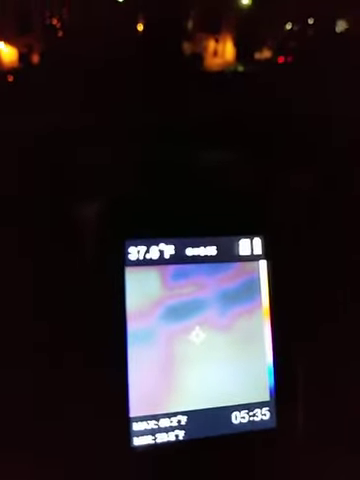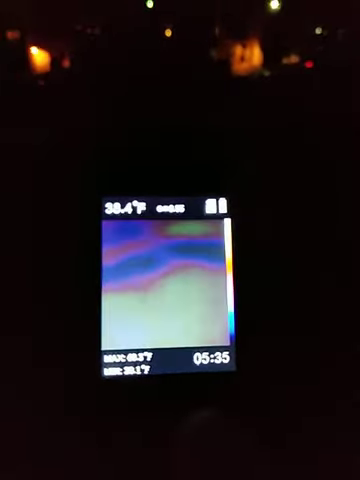I mean, like I said, I didn't truly intend to purchase it for this reason. But it is kind of cool to have and to kind of keep an eye out on your colonies throughout the winter. You can kind of get an idea of who's doing okay and who's struggling. And I'm kind of curious to see how this works in a cutout situation, because like I said, that's what I initially bought it for.